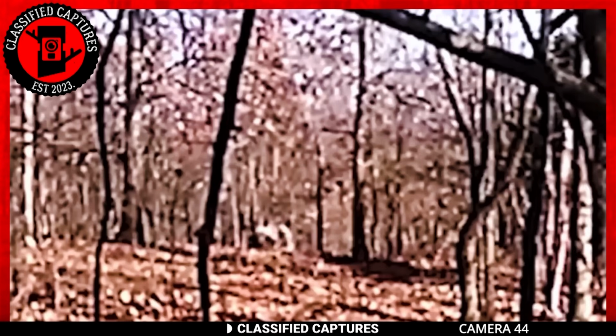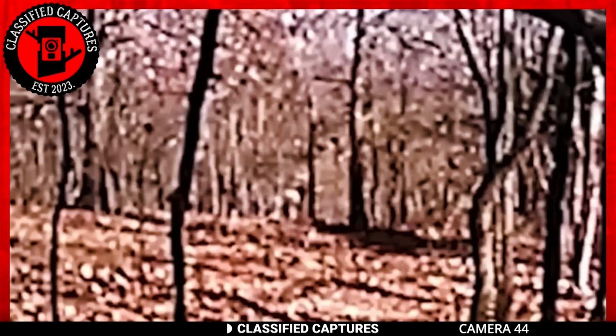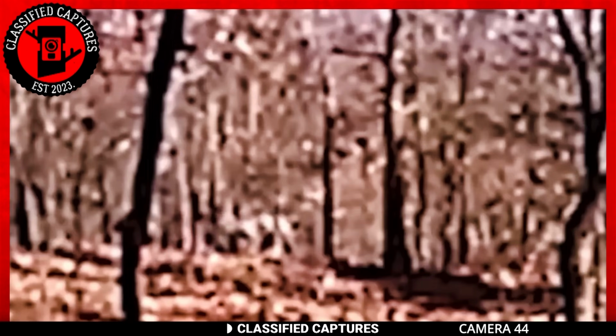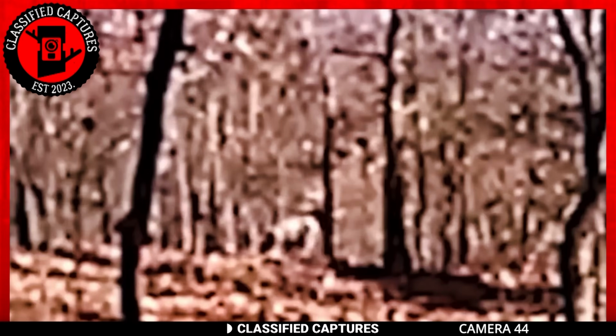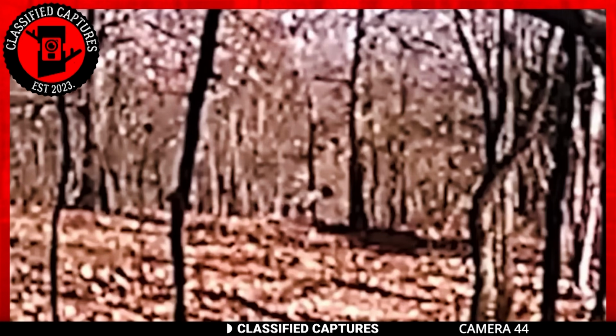The scene is familiar. Lush greenery and dense vegetation fill the frame. However, it's the moment within this serene wilderness that captures our attention. From the midst of the trees emerges an unexpected sight, a human figure. But this isn't your typical encounter. The individual in question appears to be a naked man crawling painstakingly across the ground.